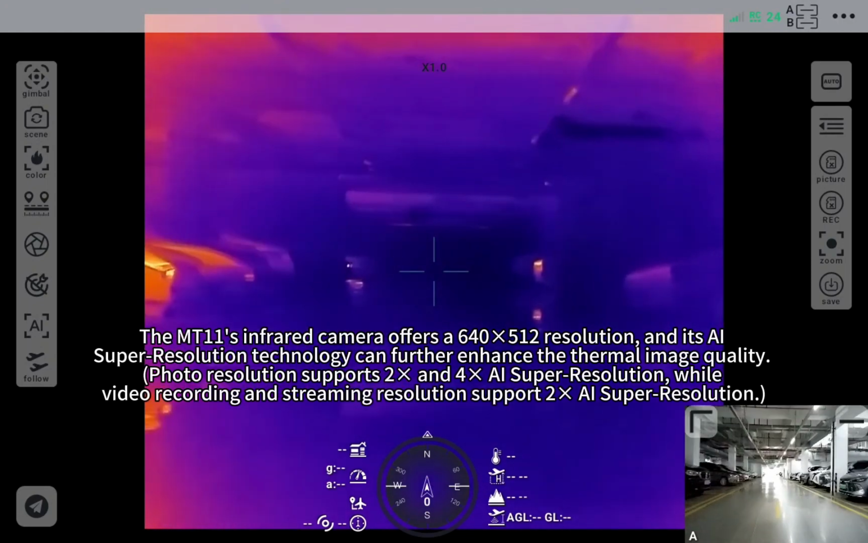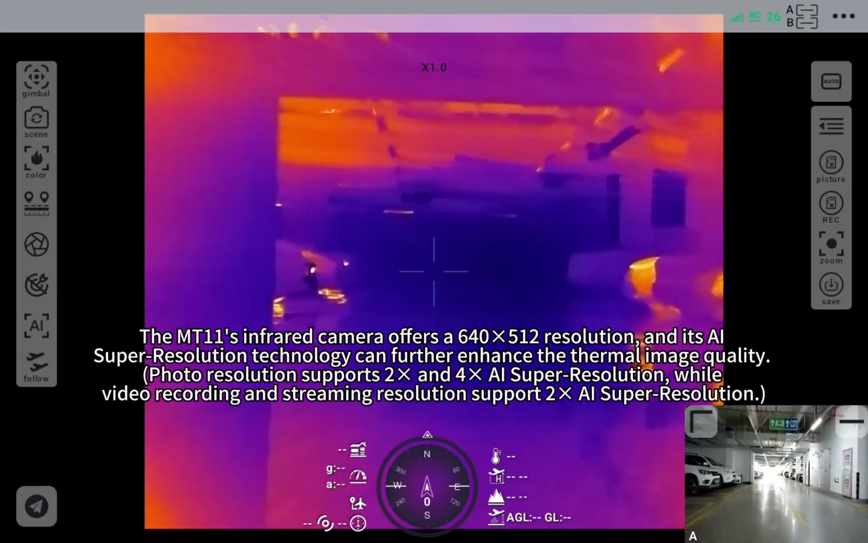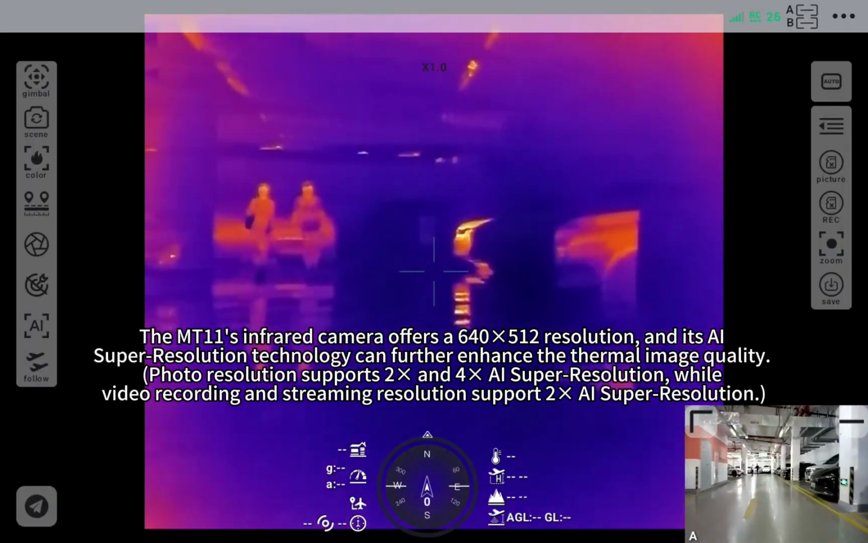The MT11's infrared camera offers a 640x512 resolution, and its AI super resolution technology can further enhance the thermal image quality.